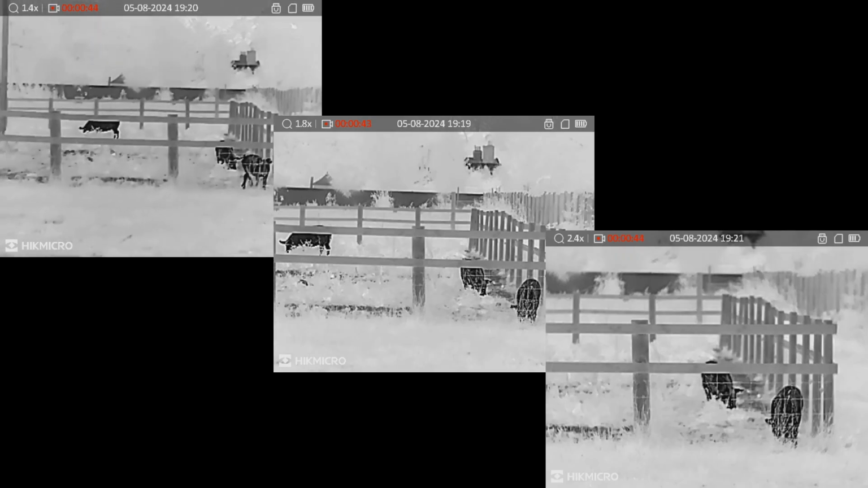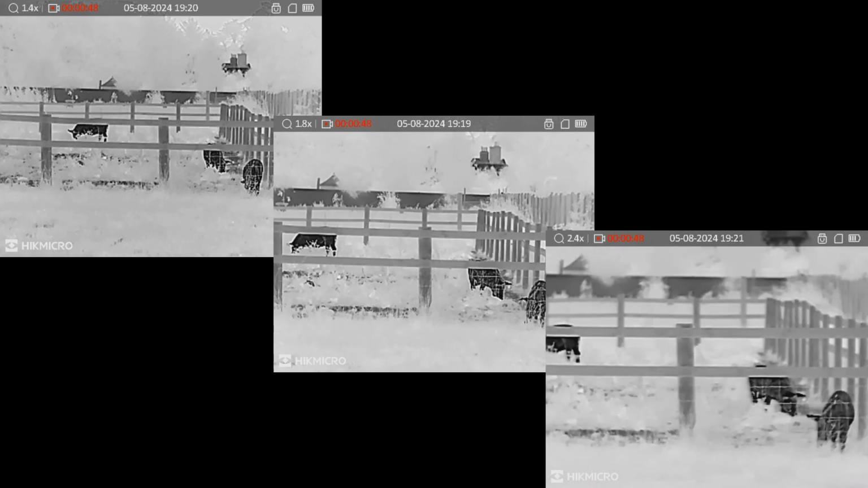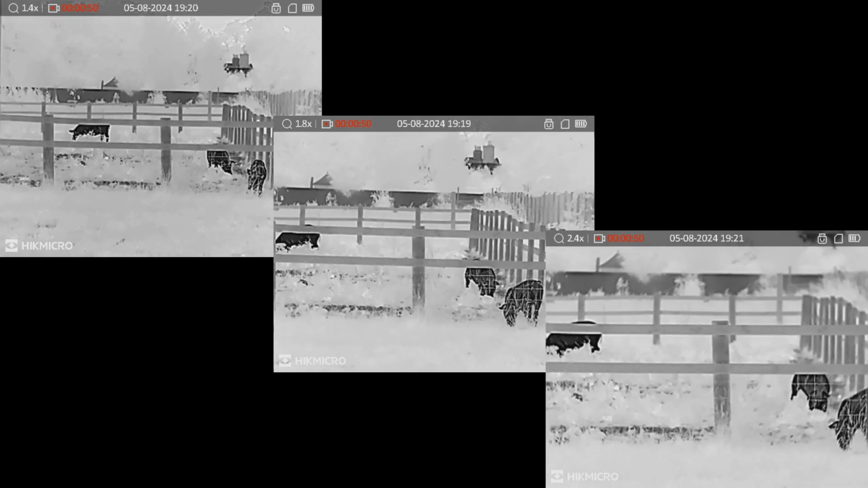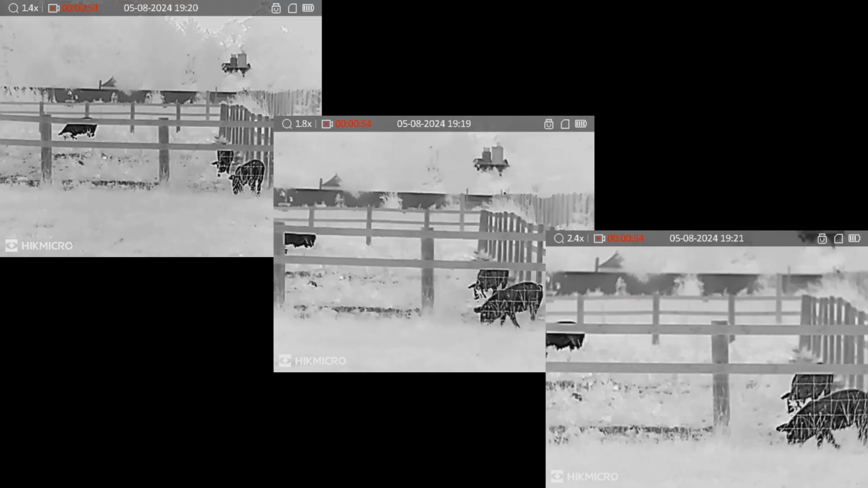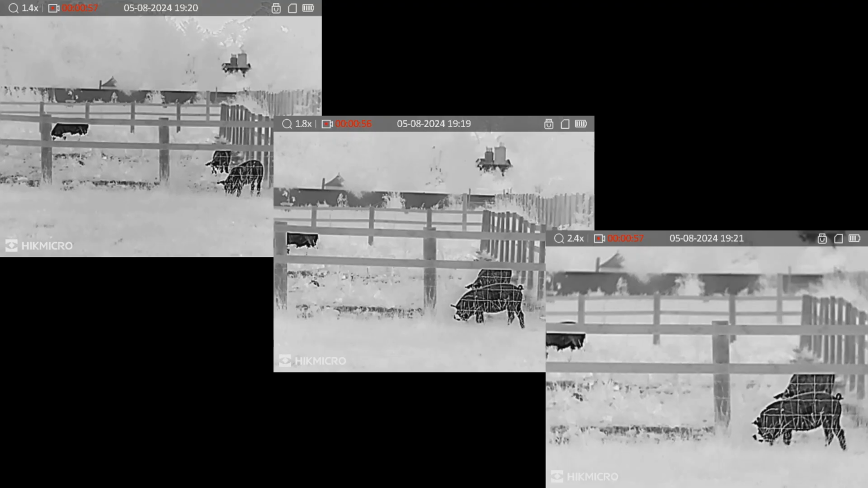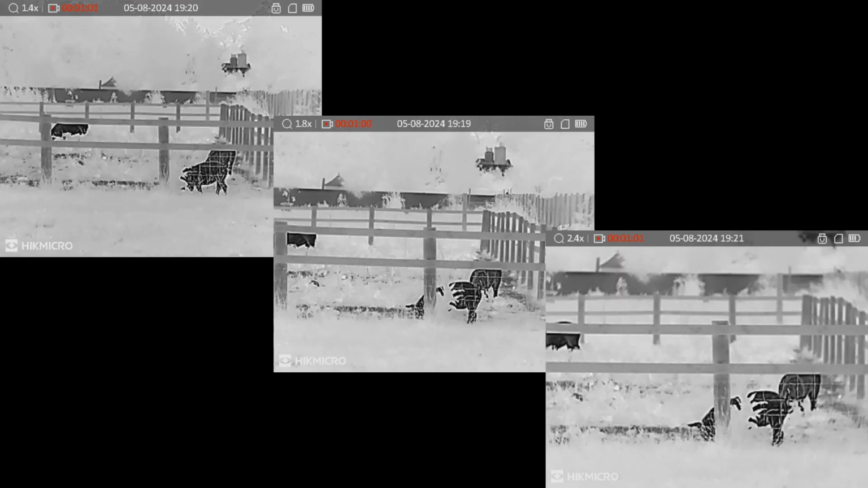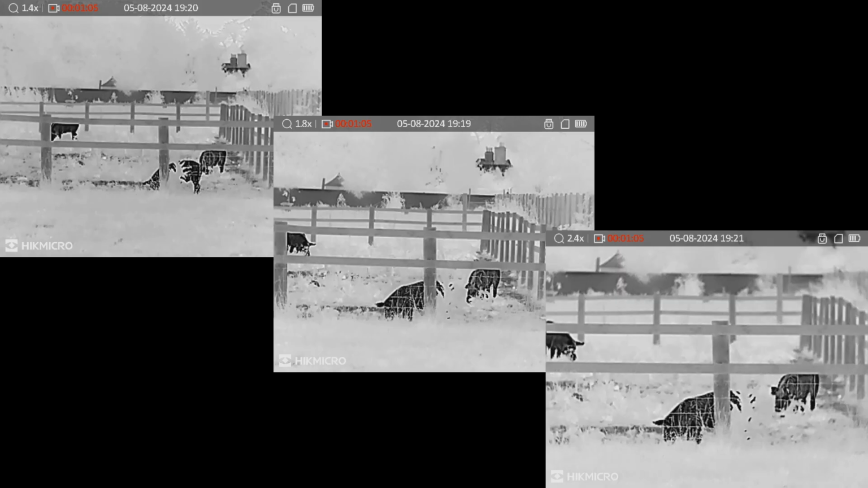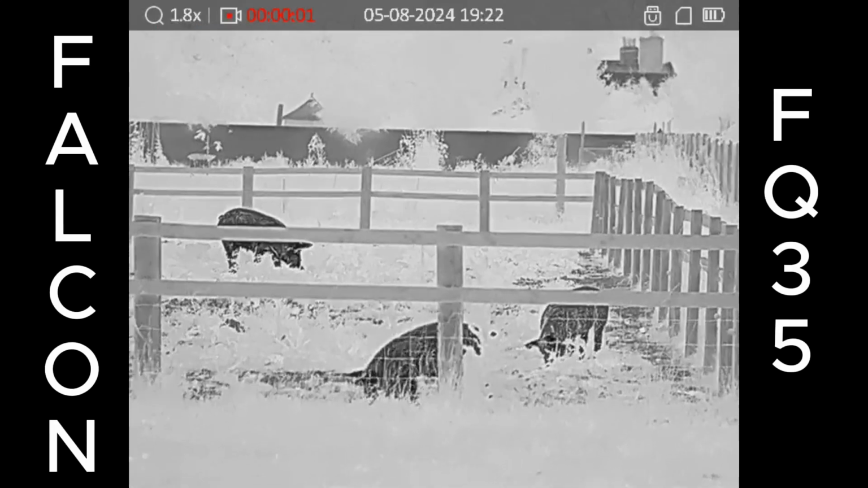Again, you can see that wide field of view top left on the 15, not such a wide one on the 19 in the center, and on the 25 I'm struggling to get all of those pigs in the same shot at the same time. Again, I think the 15 is the one if you're rat shooting or rabbit shooting. That's the one you want for that sort of range, 25-30 yards. They're all ideal for fox and rabbit shooting, but again, it's down to the quality.